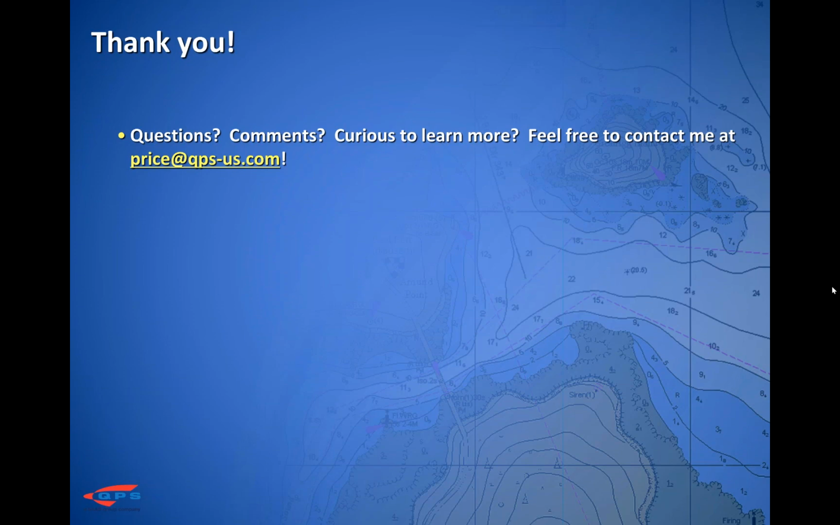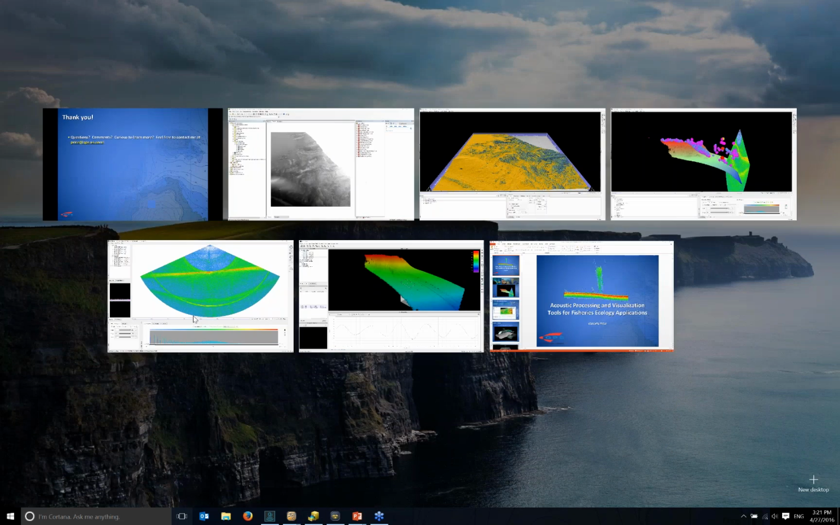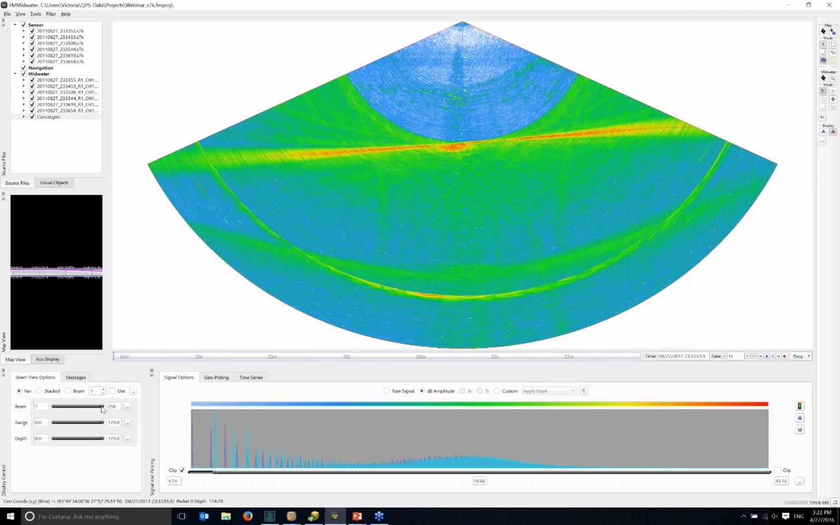Then also Frederick Schroeder asks, is it possible to clip WCD below the bottom detection in the FMMidwater? Yeah, and I can show you that right now. So in Midwater, in your beam view options, you can select any sort of beams that you want to look at.